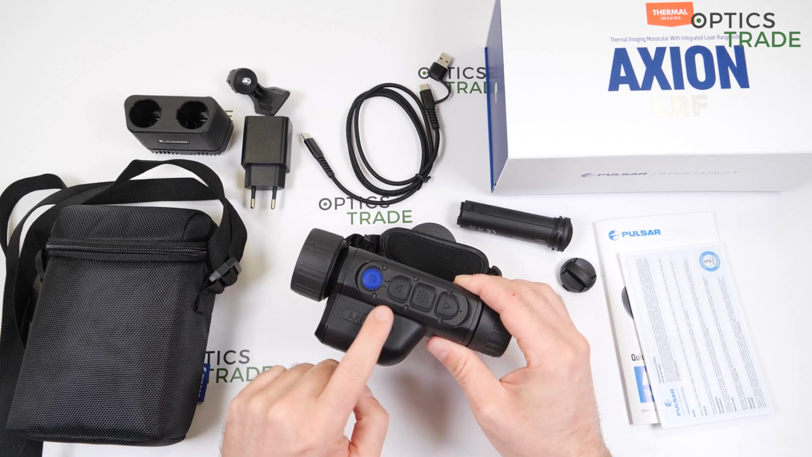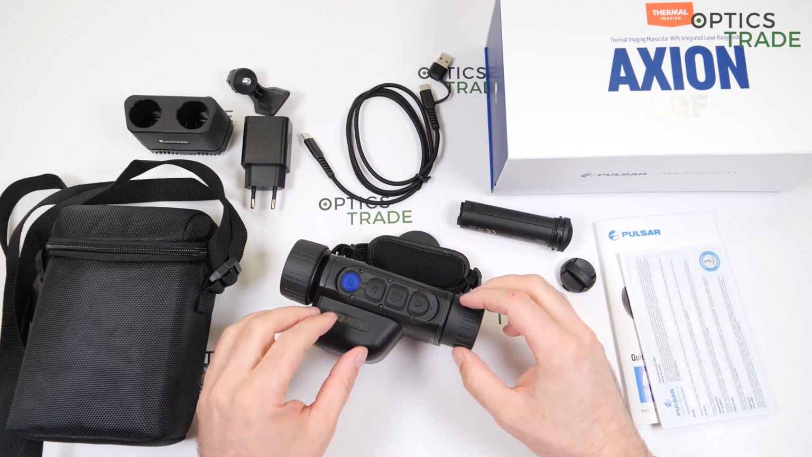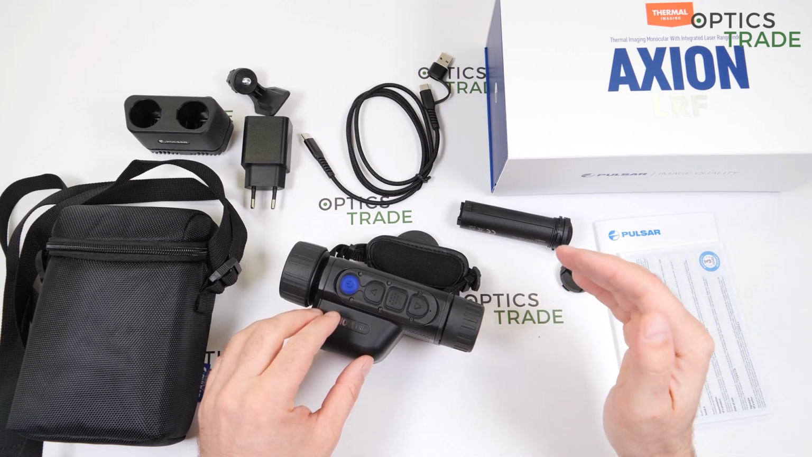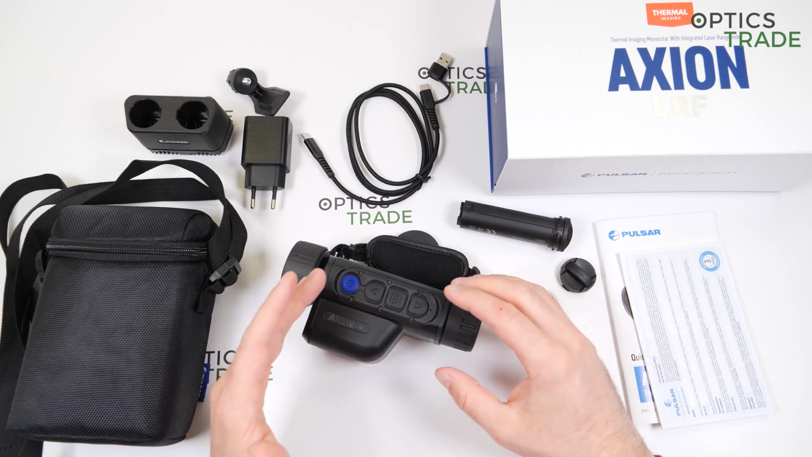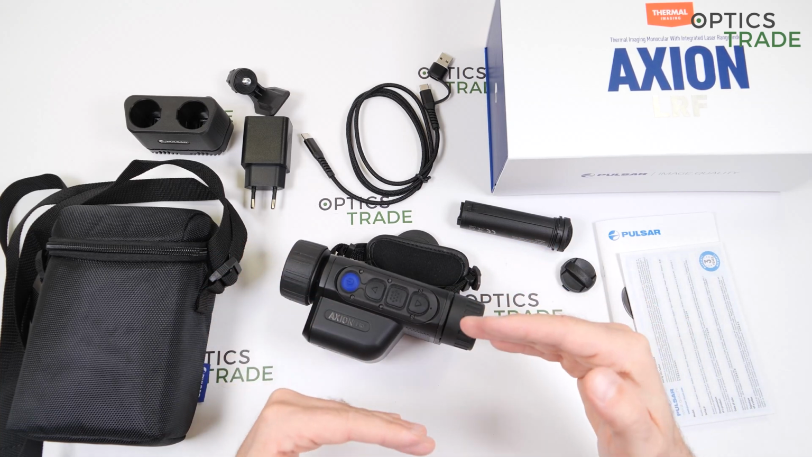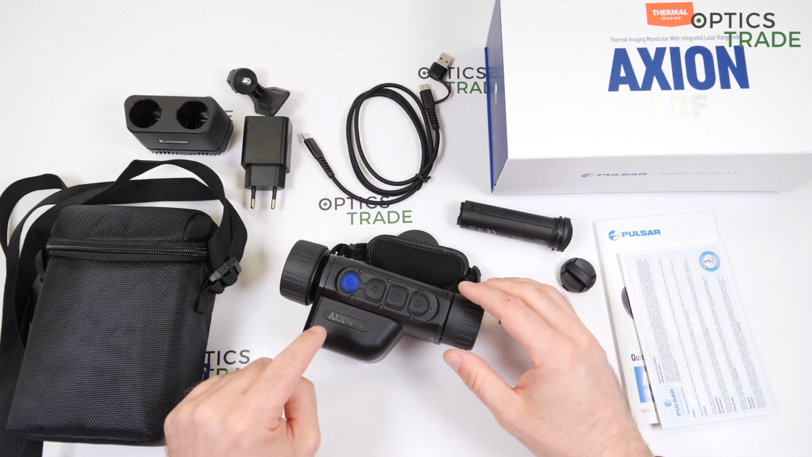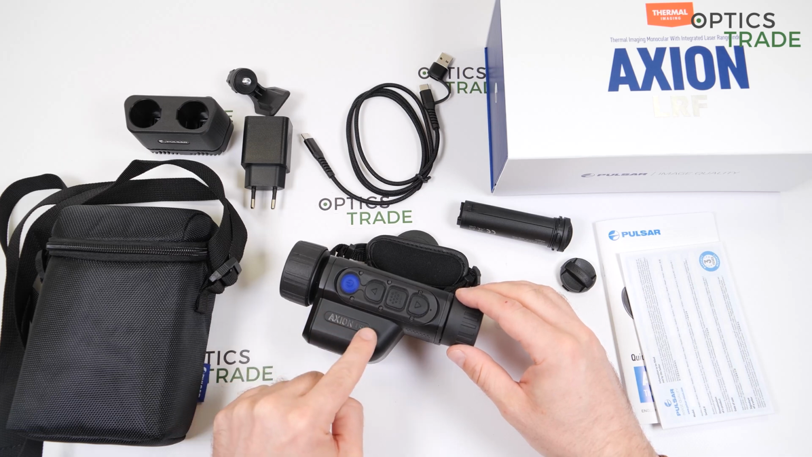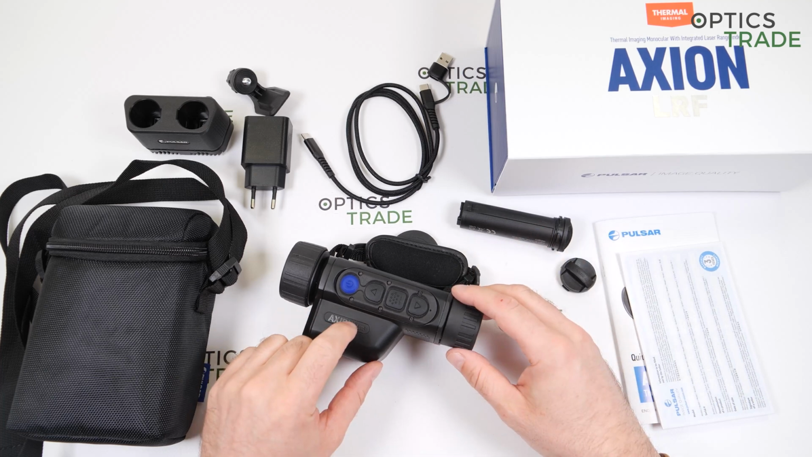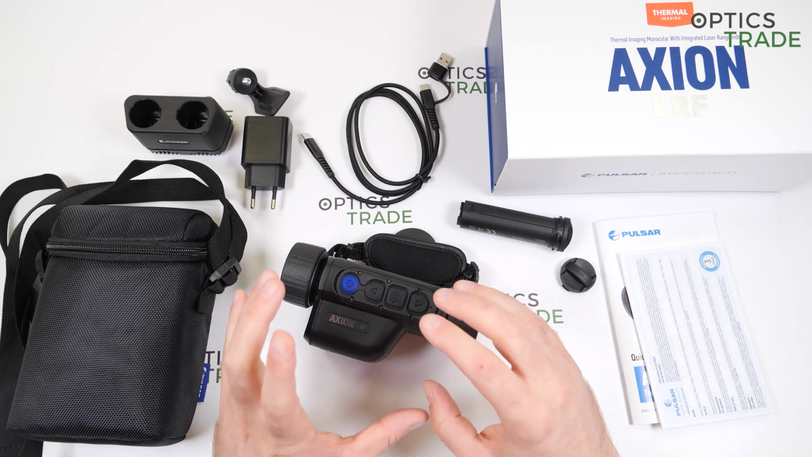Okay, you gain laser range finding capabilities, which is really important because in the majority of situations, you are not able to assess the distance to the animals good enough with any thermal optics, because you're looking into the screen, and depth perception is gone when you're looking into the screen, especially with thermal devices. So laser range finding capabilities are really great. This is a big addition which you're getting with this device, but you're losing the Stream Vision. So I would really like this device with built-in Stream Vision.